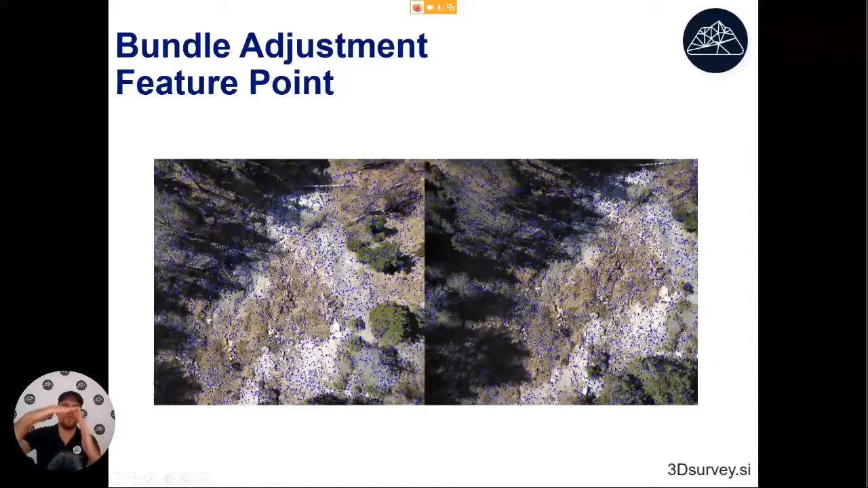These points will sometimes be like a corner or like a blob. So this first algorithm will find these interesting feature points, and for each of them it will calculate what is called a descriptor. It's like a fingerprint, a number that describes this point very well.